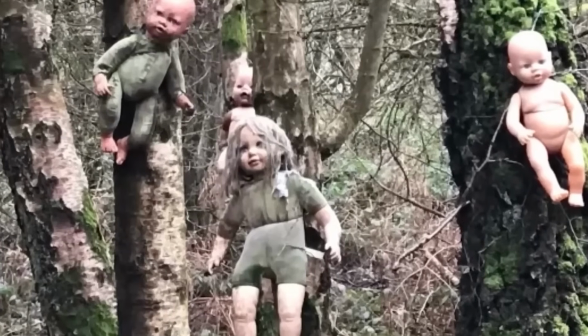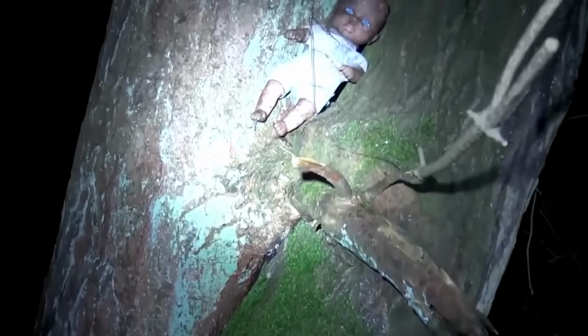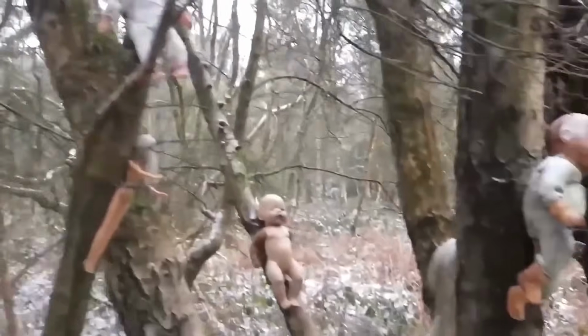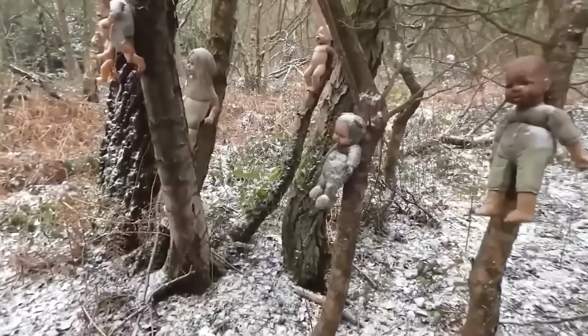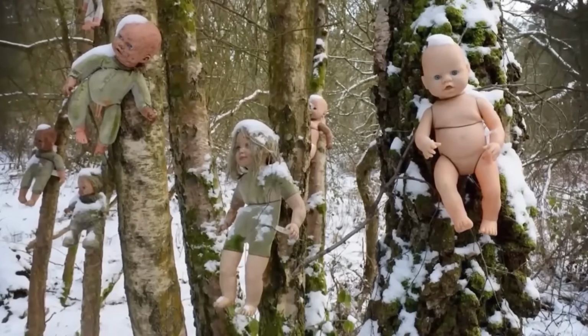But wait, what's the story behind these eerie toys? Some believe they belong to children who once lived on the island. And boy, do they leave an impression. I'd steer clear of that place. It's like a spooky doll convention gone wrong.